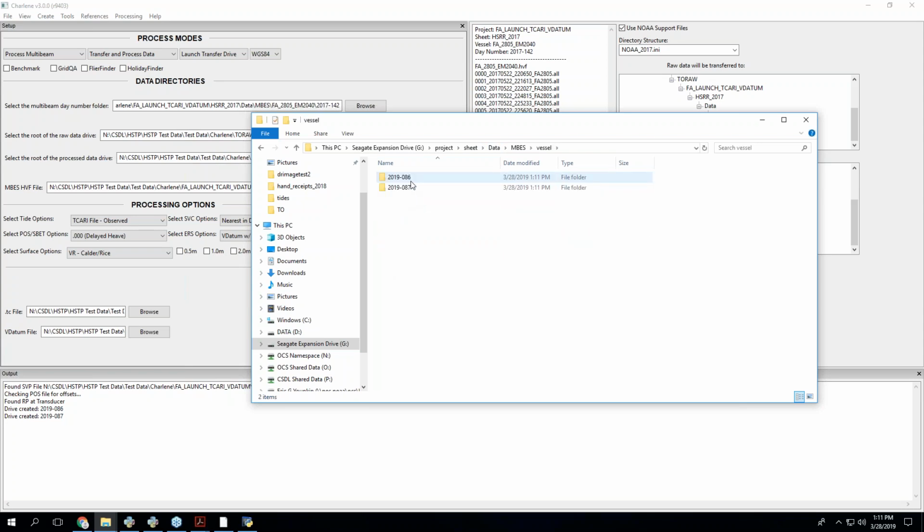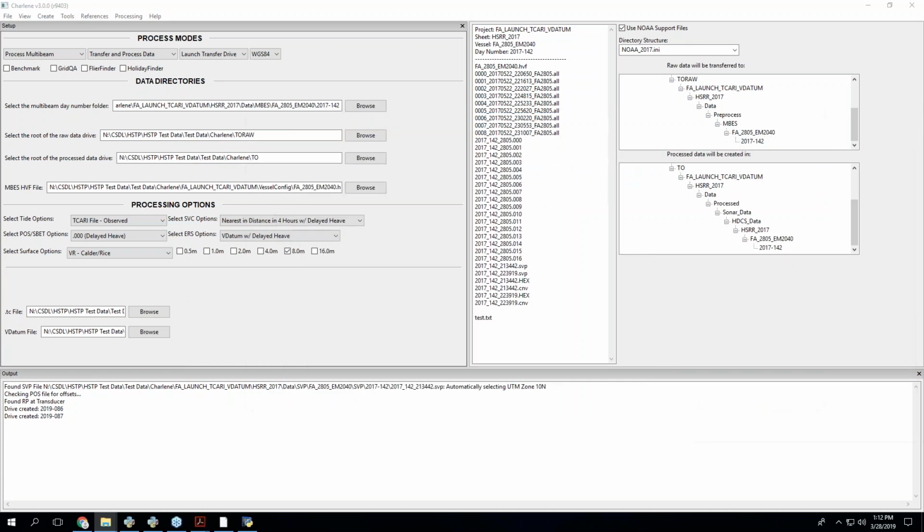And then you take this hard drive out on the boat or whatever, and you log data, put the data on the hard drive. You put multi-beam in here, you put positioning in here, and sound velocity. Those are the big three if you're doing multi-beam processing. And then you come back here.